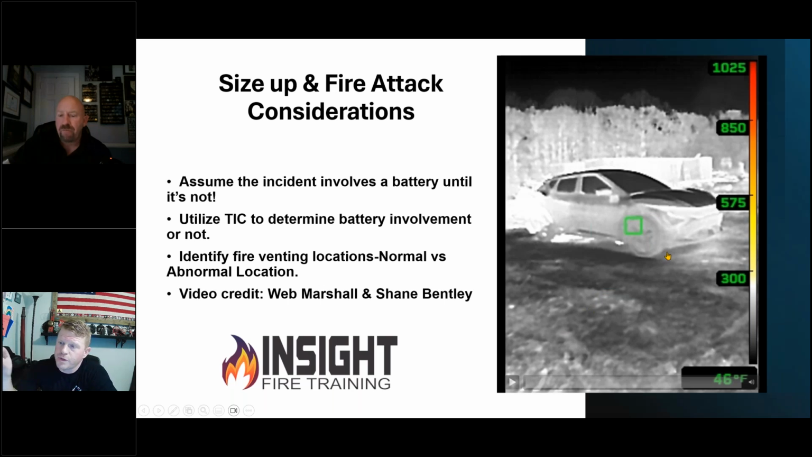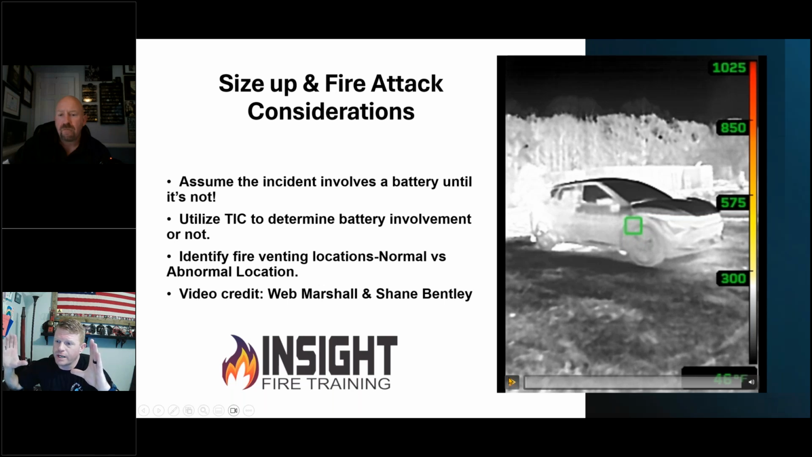So when you think about the small battery versus the big battery, this vehicle fire that we're going to look at, there is 32 partial modules, and inside of each partial module, I think there's in the range of about 20 or so, maybe a little bit more than that, packets. And the packets are about this big and about yay thick.